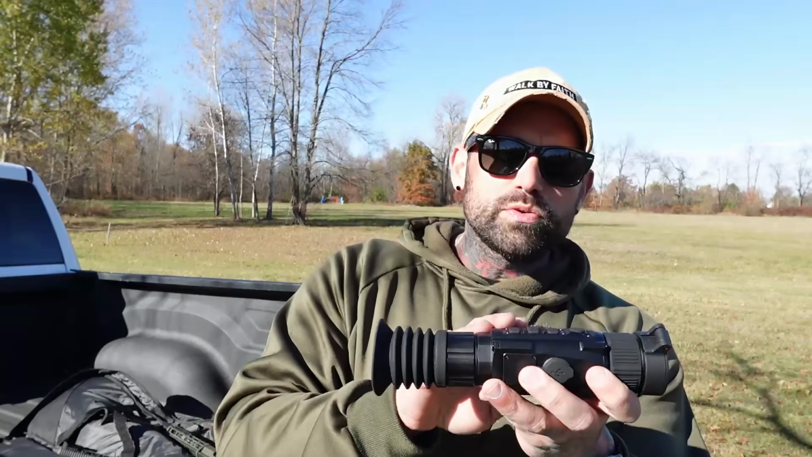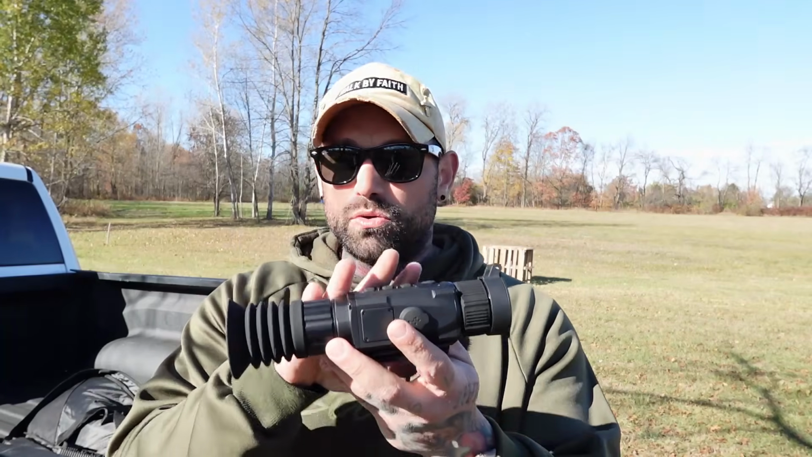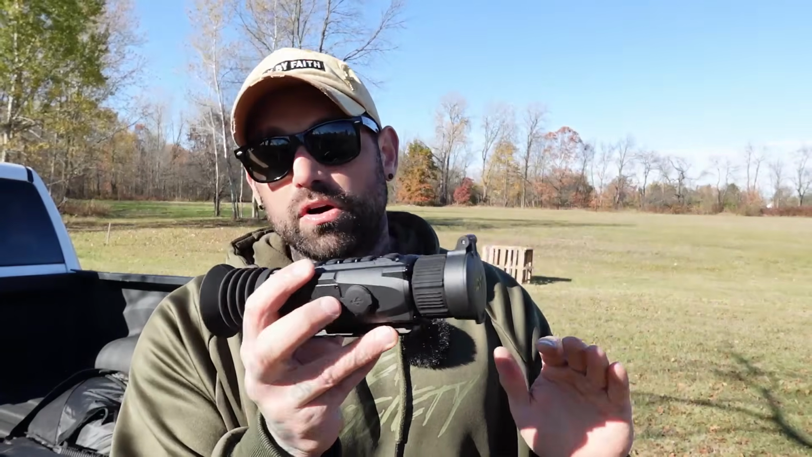Now, on the 325, a short press is a long clip. I think it lasts about 3 minutes, and a long press is a 10-second clip. It also has a feature built in where it records 10 seconds before the shot and 10 seconds after the shot. That's built into both of the scopes, which is really cool. If you're looking through and forget to record because you want to clip a shot, it records automatically.